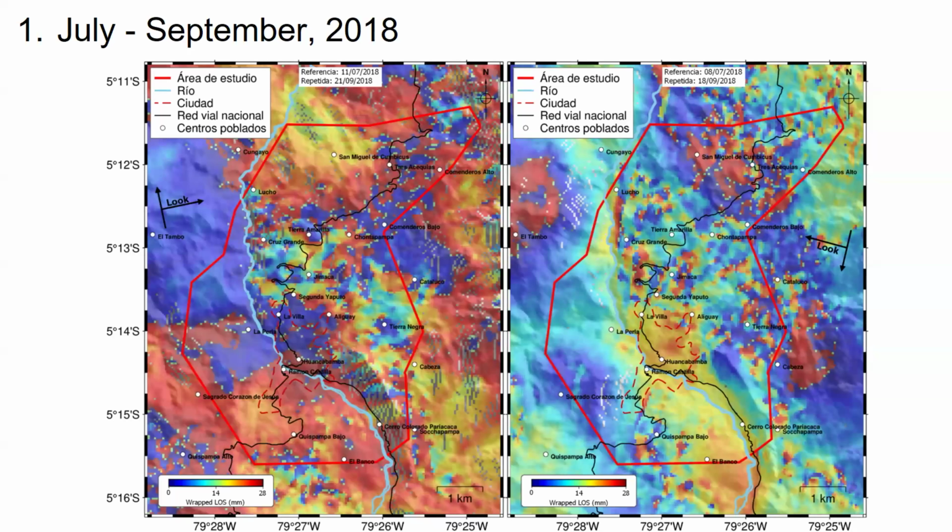So I will present my wrapped phase interferograms. My first interferograms are from July to September 2018. In this area, I can see the correlation in the middle of this area, and I can see this pattern in both ascending and descending orbits. I suppose it's the deformation in these areas. This pattern occurs in every interferogram.